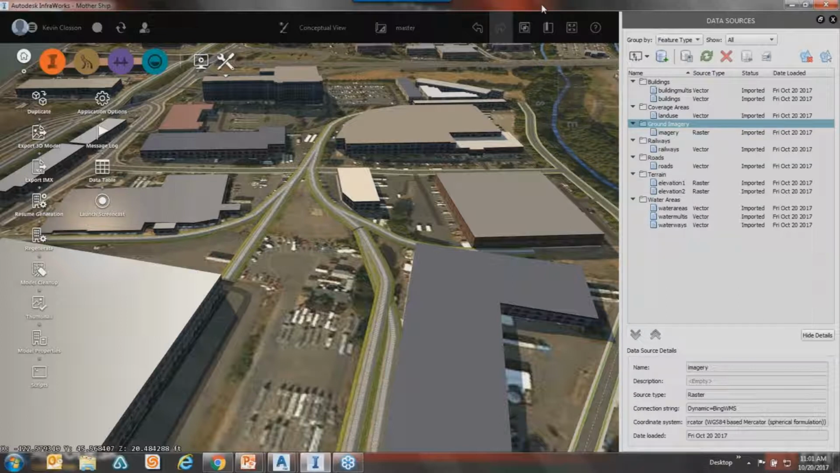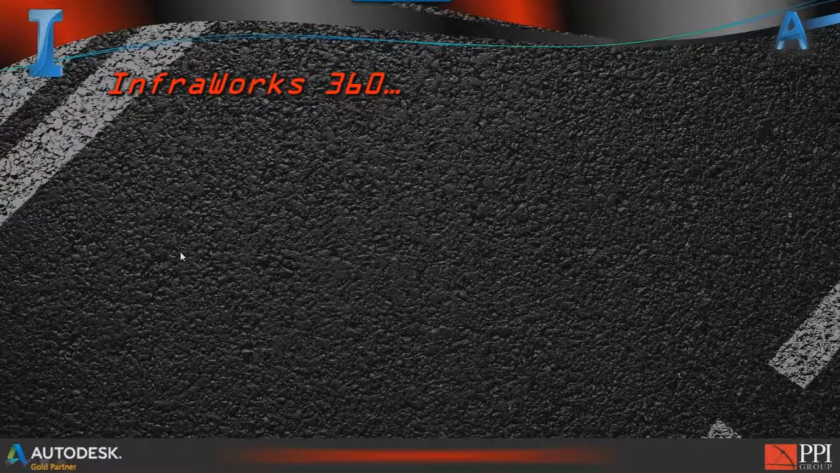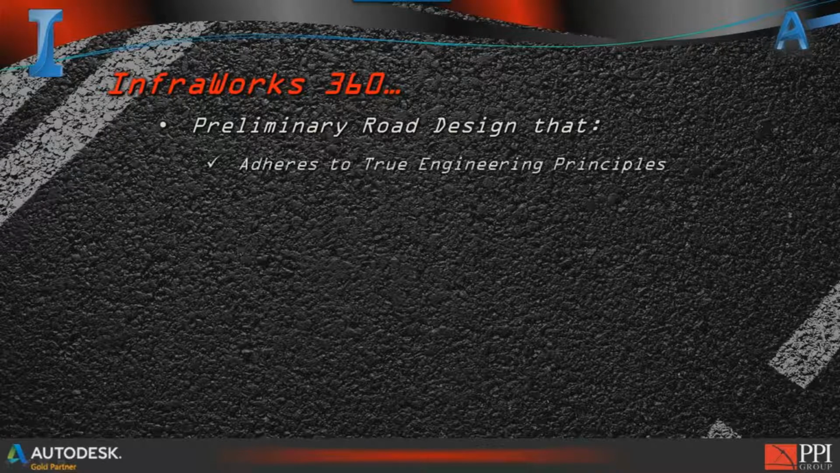Some of them are very pretty and look great, but may not match up, so you can actually go in and fine-tune. That's a little bit more of a fine-tuning process, but you definitely can do it, and once it's in your catalog, you can use it again and again, very similar to a style within Civil 3D. So I may jump back to this later, but back in our preliminary road design, it adheres to true engineering principles.